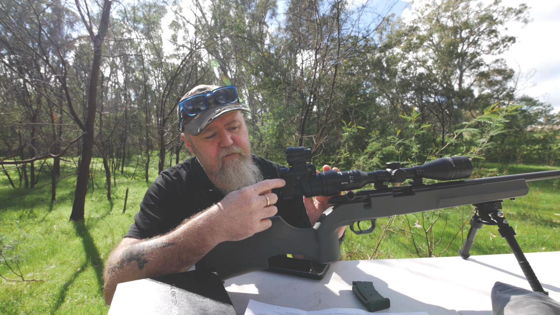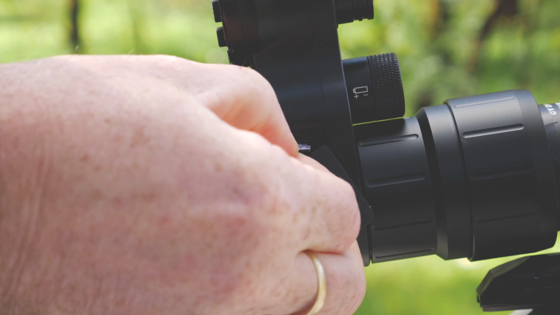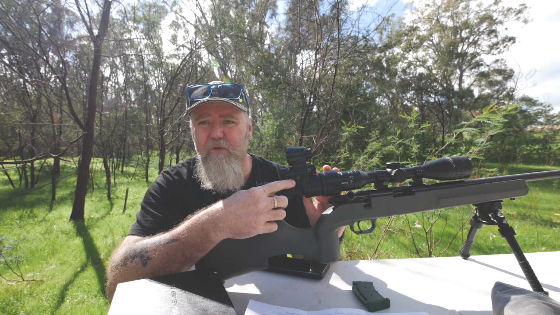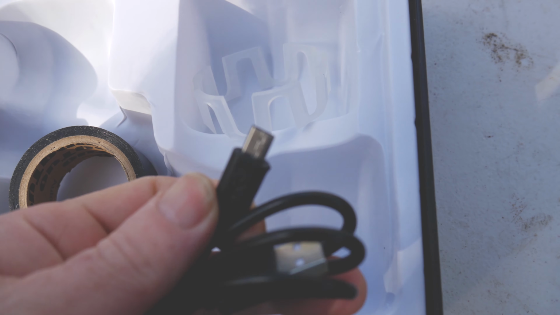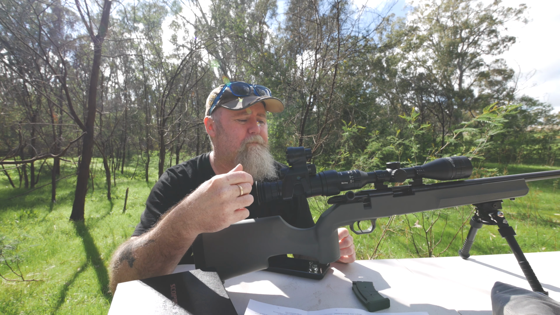While we're on it, for connectivity, there is a micro SD card slot in the side, so you can record directly to that. You can also take that out, put it into your PC and get the files off. There is also a micro USB lead that's come supplied with it. You can use that to charge it, and it's also for data transfer.